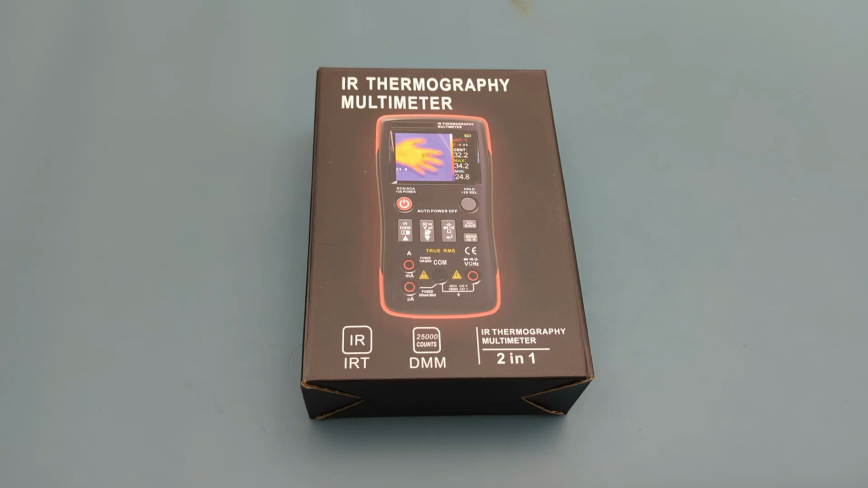Hey guys, today for the review I have the ZOYI ZT-R01. I received this multimeter from ZOYI Instruments Company to make a review. It's the ZOYI ZT-R01 IR Thermography Multimeter.